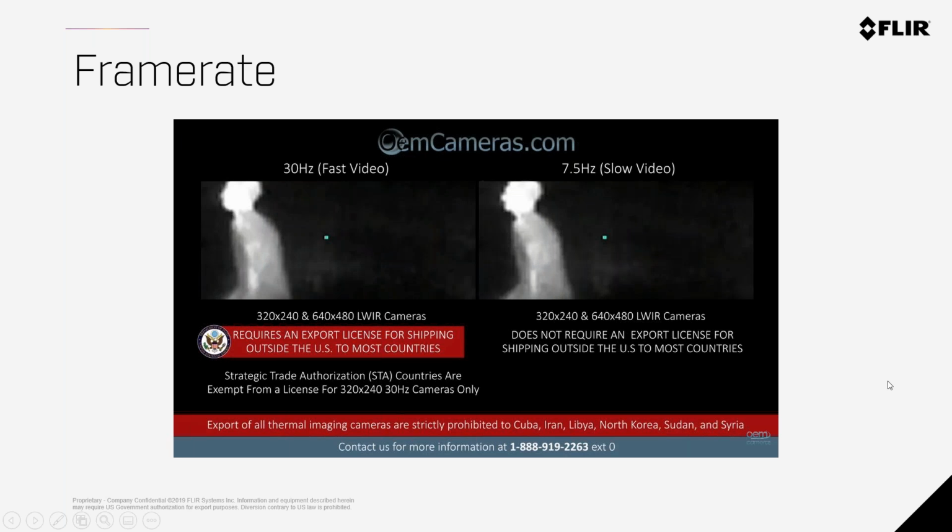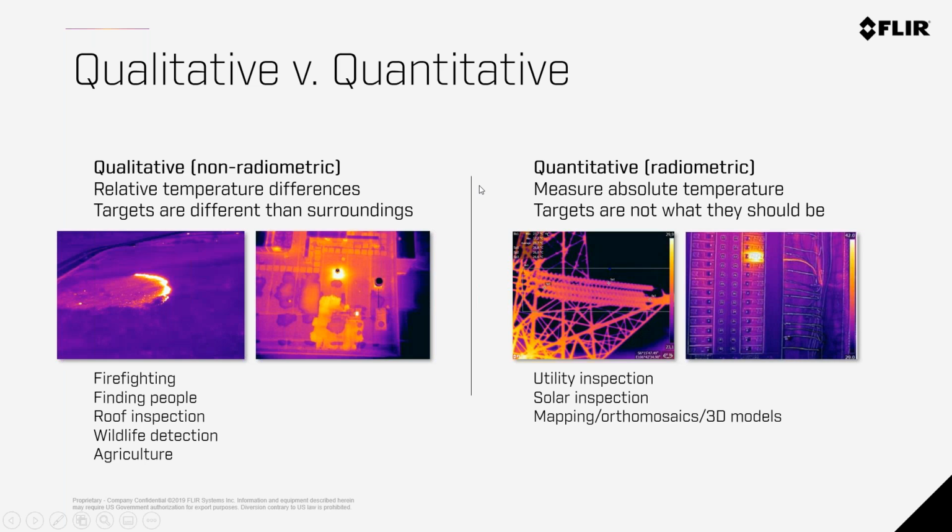We will move on. All right, so the last question is whether you are doing a qualitative mission or a quantitative mission. There are cameras like the Zenmuse XT-R, the Duo Pro R, or the View Pro R. The R at the end means radiometric. The XT2, all the cameras are radiometric. The Enterprise Dual is not radiometric. Most of the cameras that are integrated into other drone platforms are usually non-radiometric.